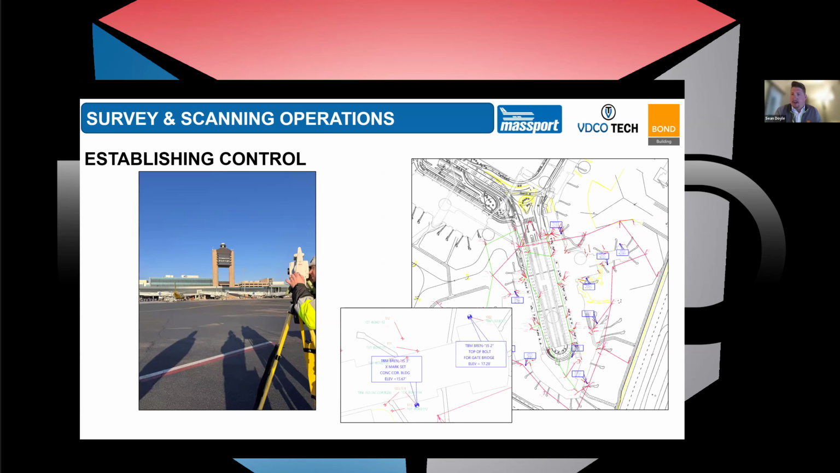Once we completed the site walk and identified all the tenants and clients and keys and access and phone numbers, we worked with, my team is not licensed land surveyors. Massport has a pretty extensive network of their own survey control. Ali mentioned he's part of the DTIG group.